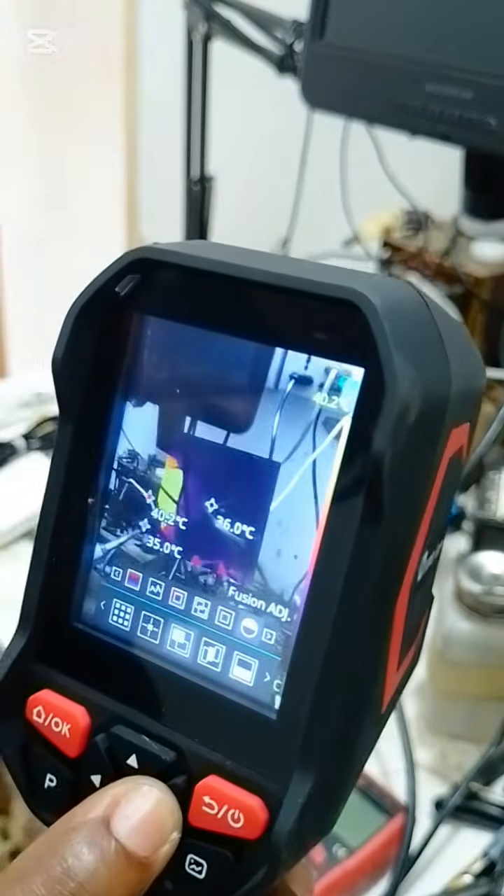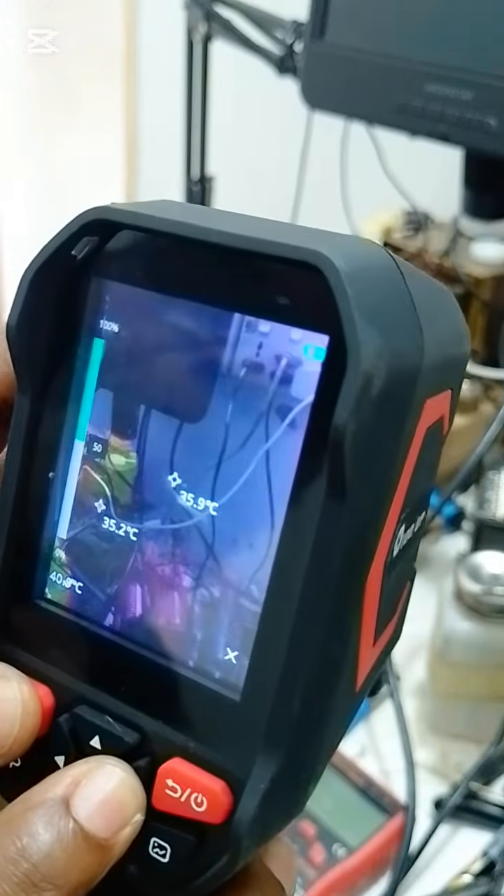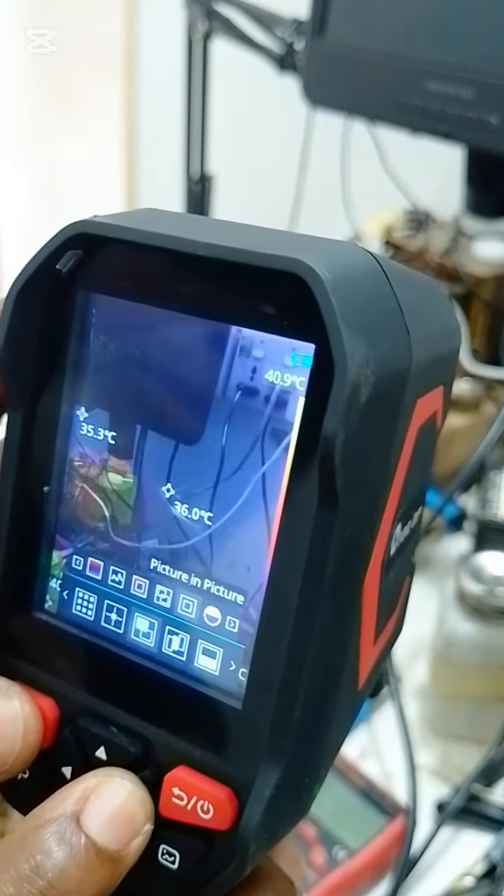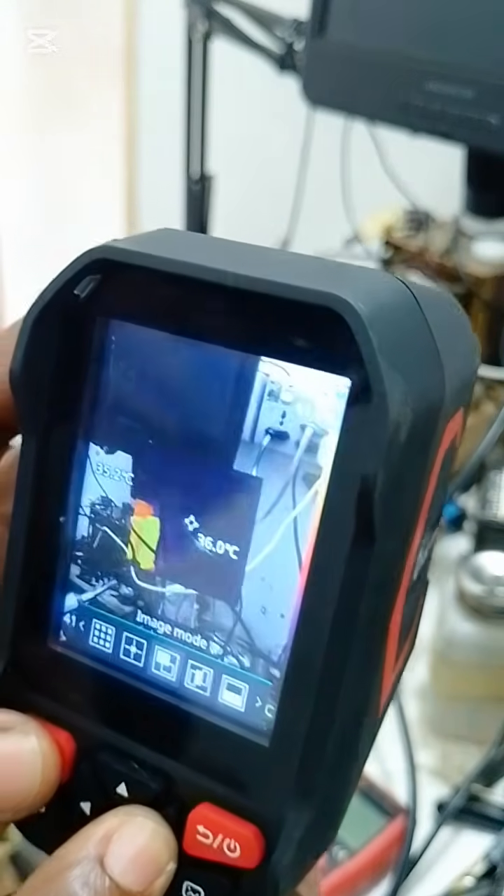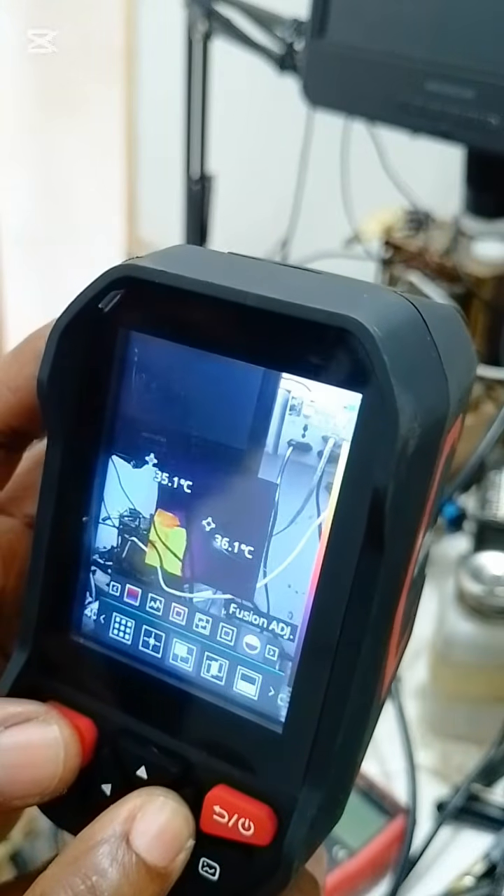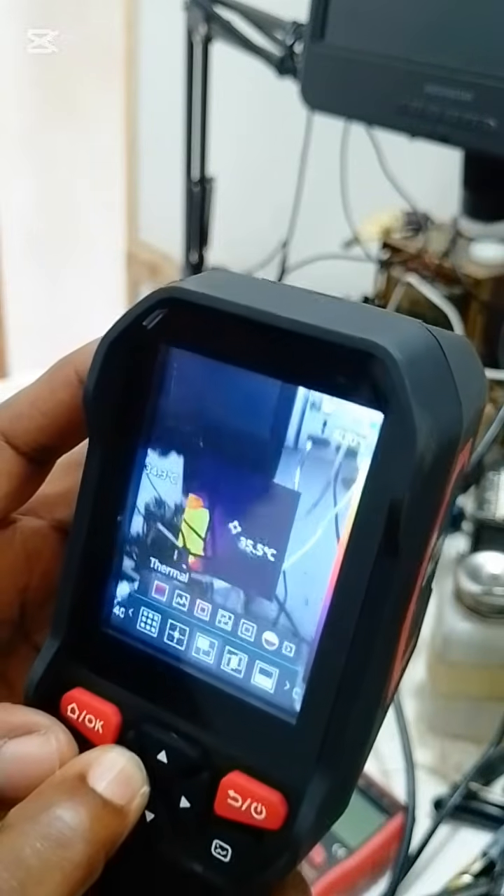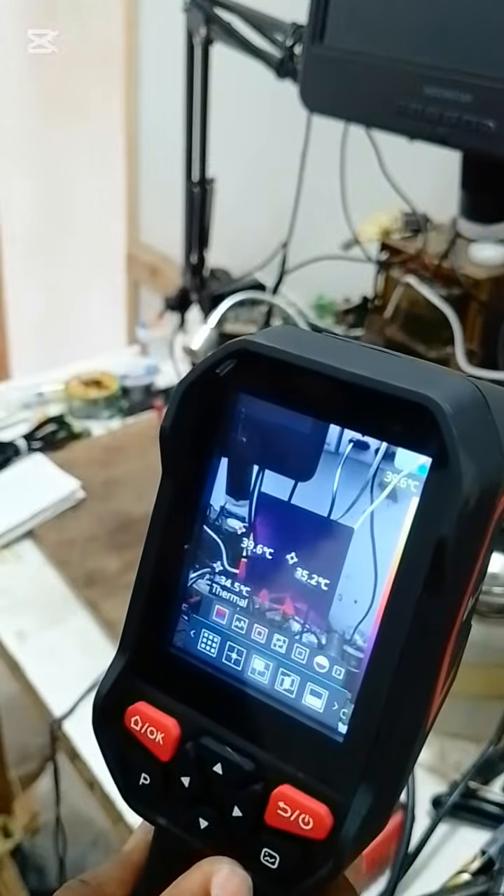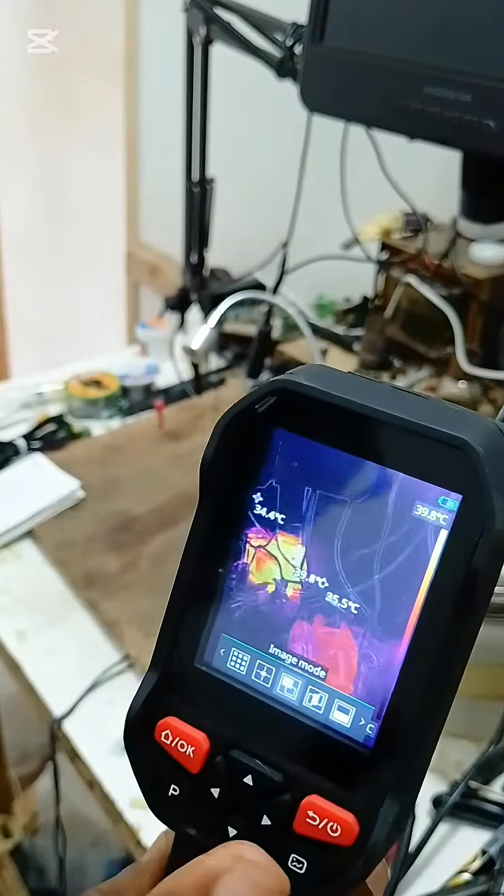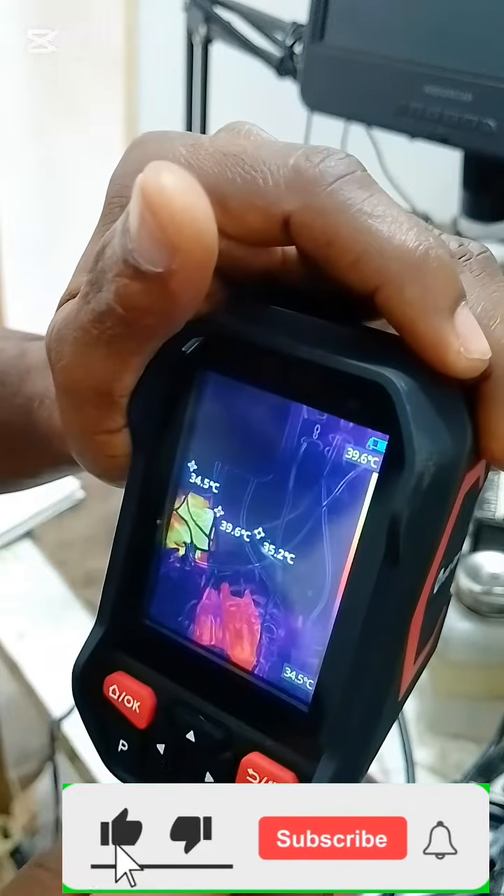Then we have fusion adjustment. If you want to adjust the fusion, you can easily do that. Then we have picture in picture. Gone through that. We have fusion adjustment. So that's all the things we have. Let's go back to outline mode. This is outline mode, which I prefer. So that is that.